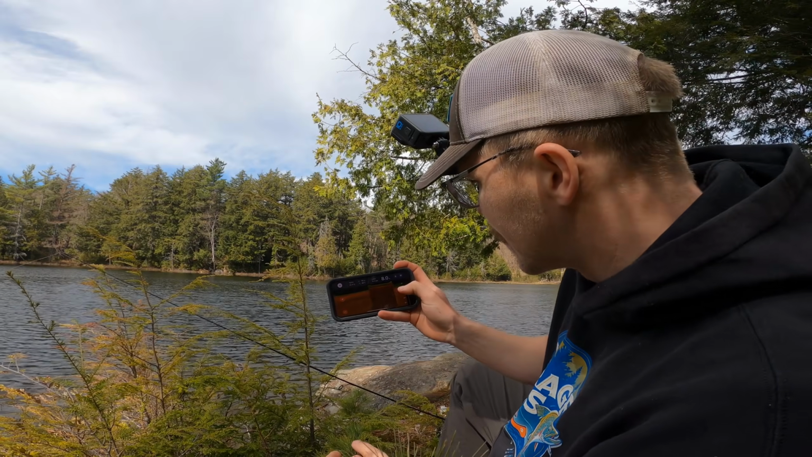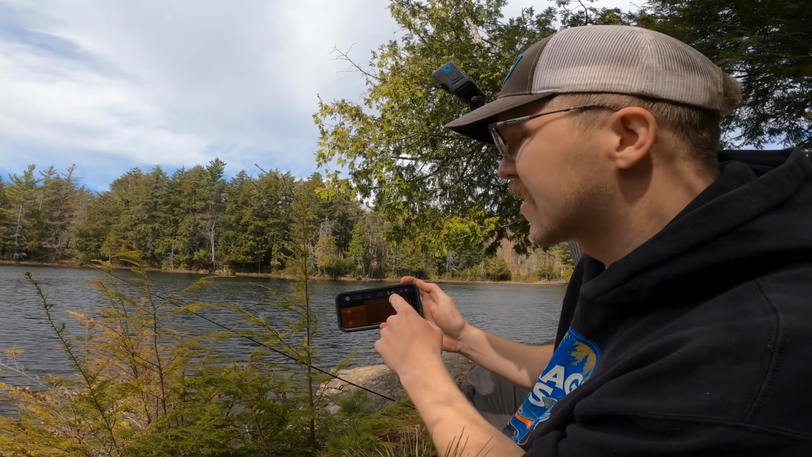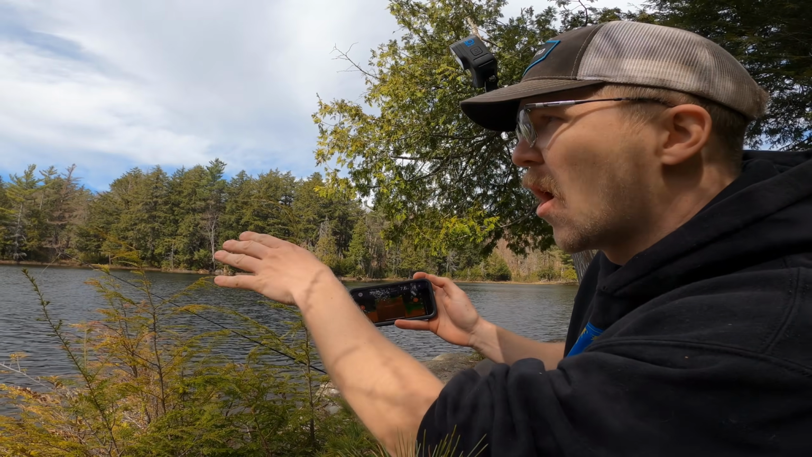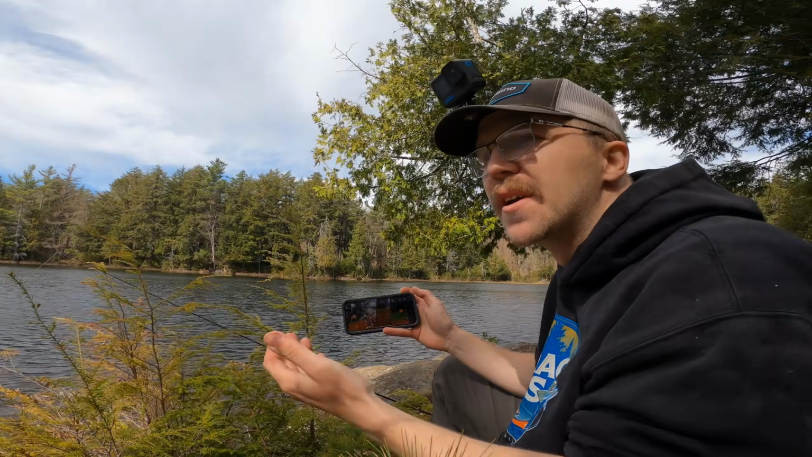So I've casted it out, and now I can see that it's currently sitting in 8 feet of water. There's a nice log out there, and it's windy, so it's going to kind of float around.